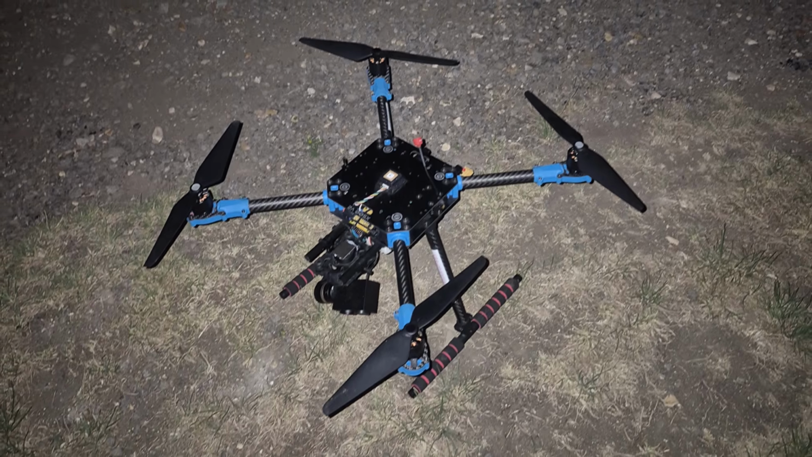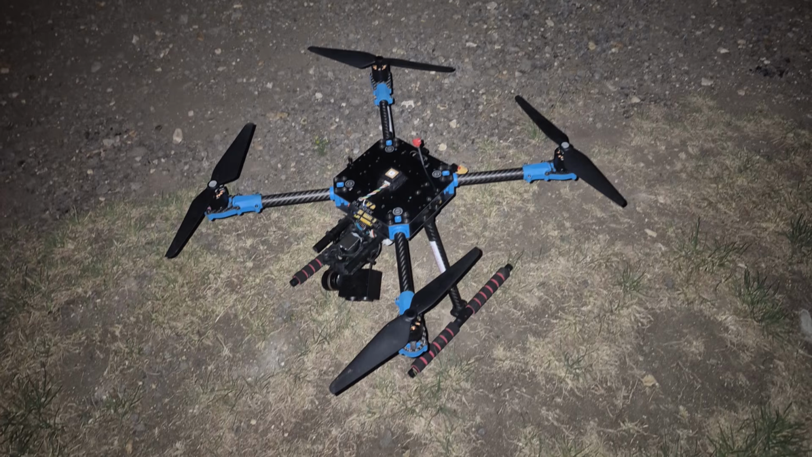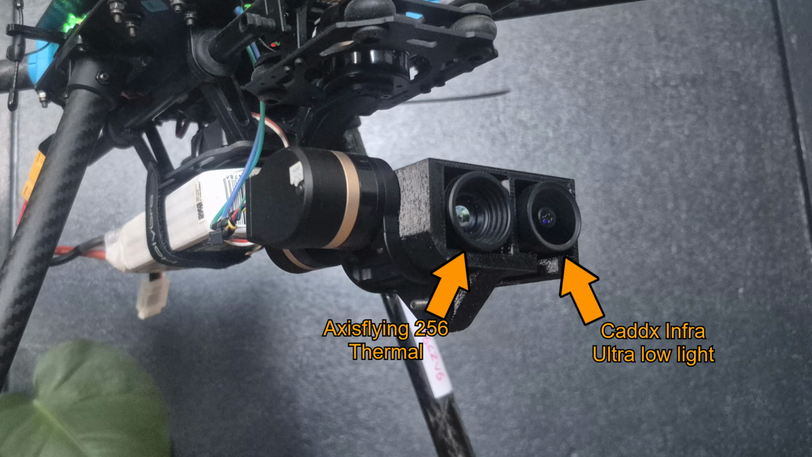And this is the one I mentioned a minute ago. This is my X500 V2 thermal imaging drone. And for those of you who don't know, thermal imaging basically means that the camera on this drone is not seeing visible light like a normal drone or your eyes.